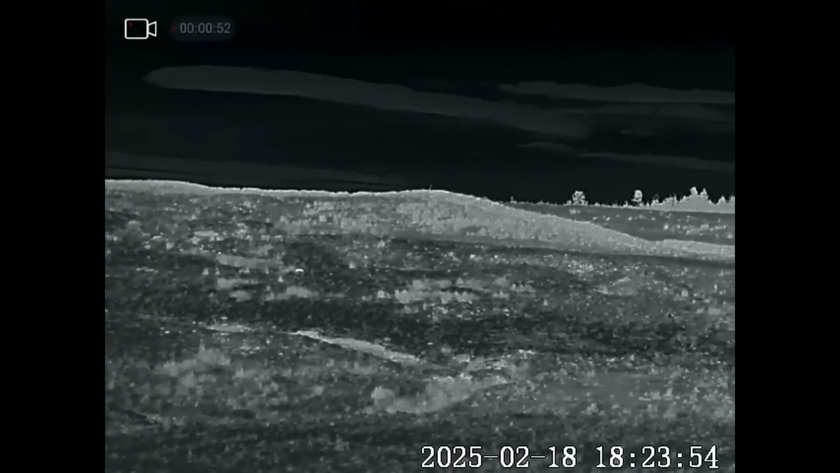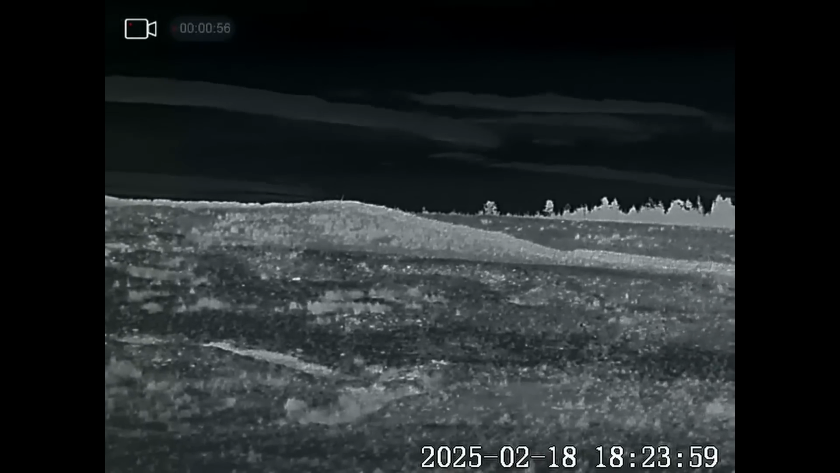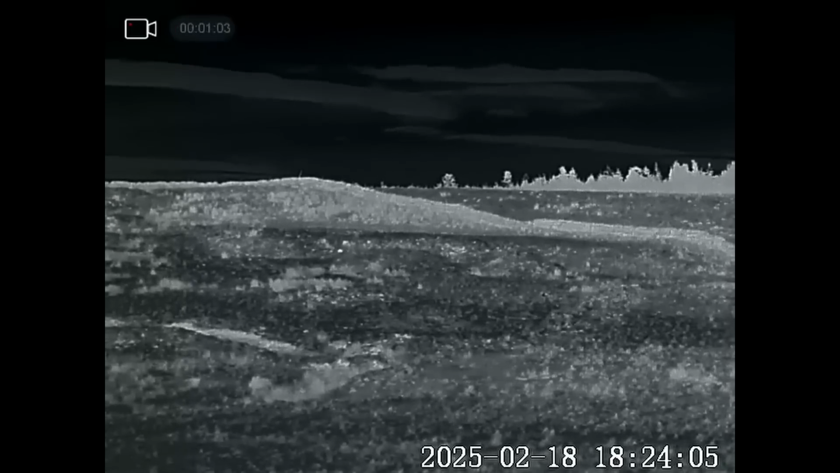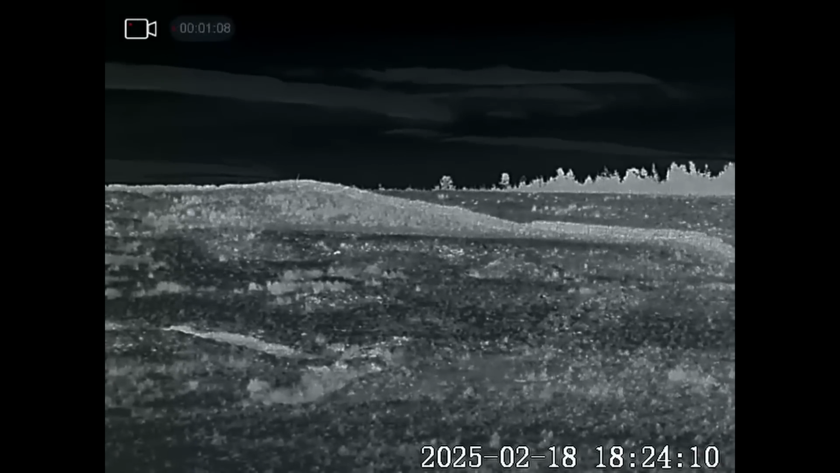It's amazing how quickly they can actually cover that ground, because it's really bad. There's a lot of bog out there, drainage ditches, crevices. From the top bit you can walk down, but from where I am you just can't walk across. I've tried it even during the day.